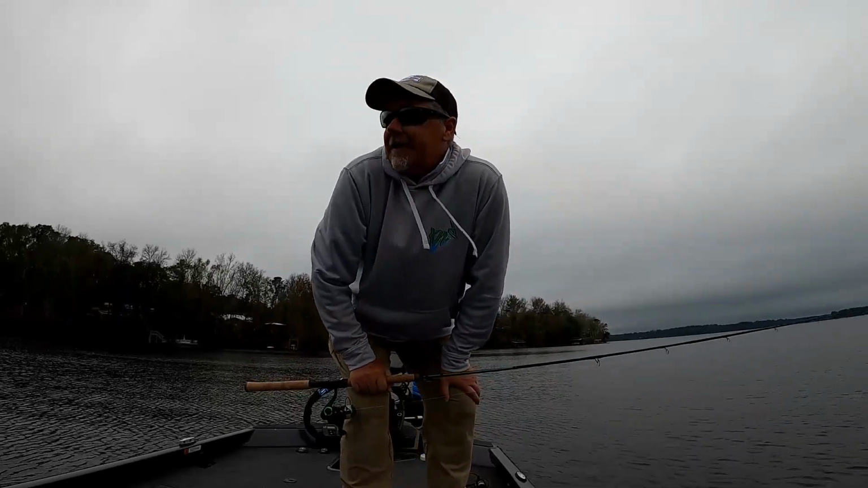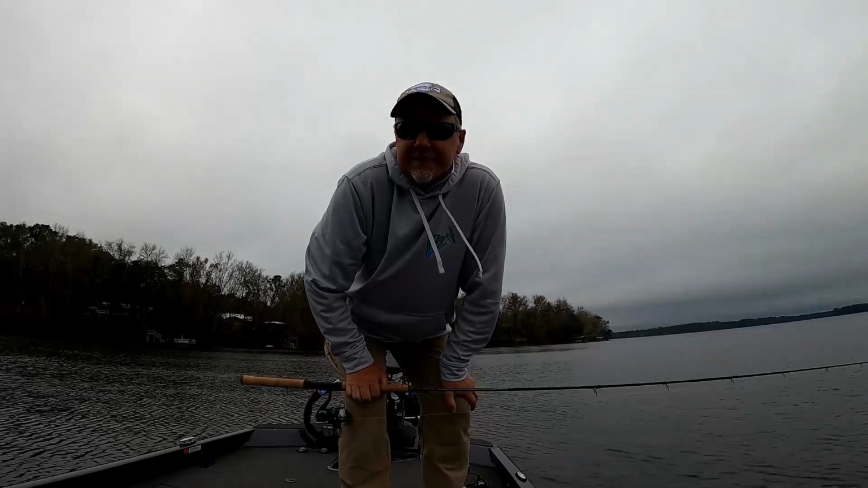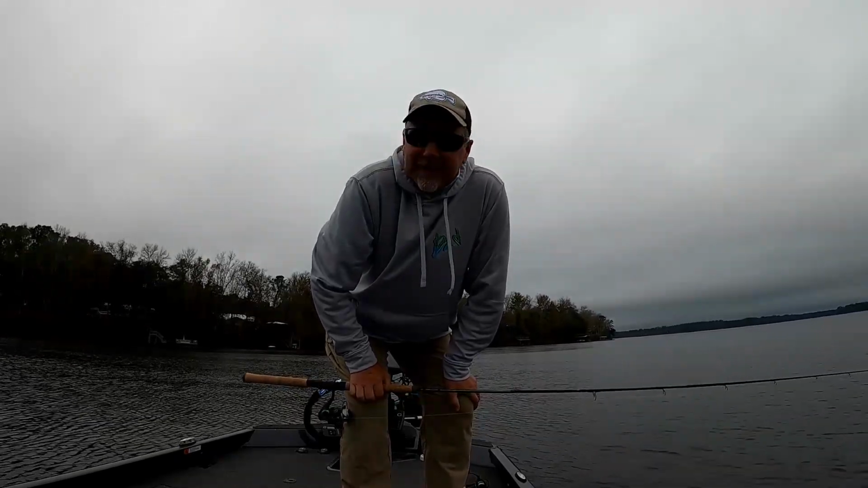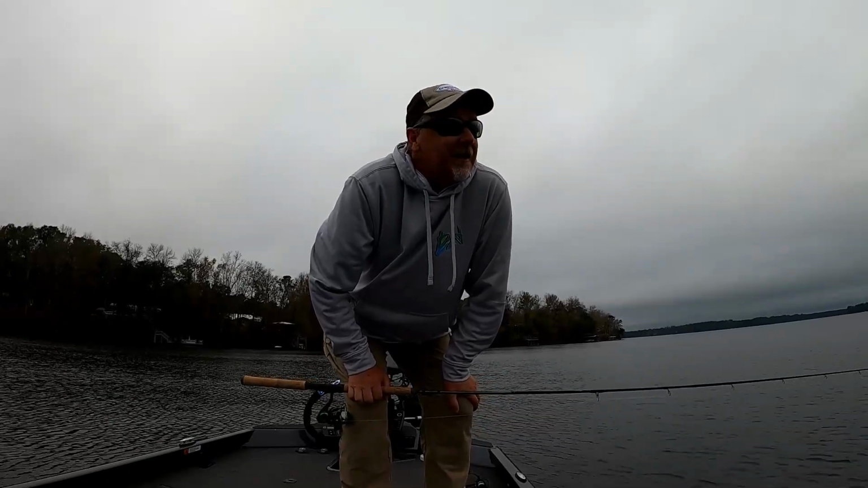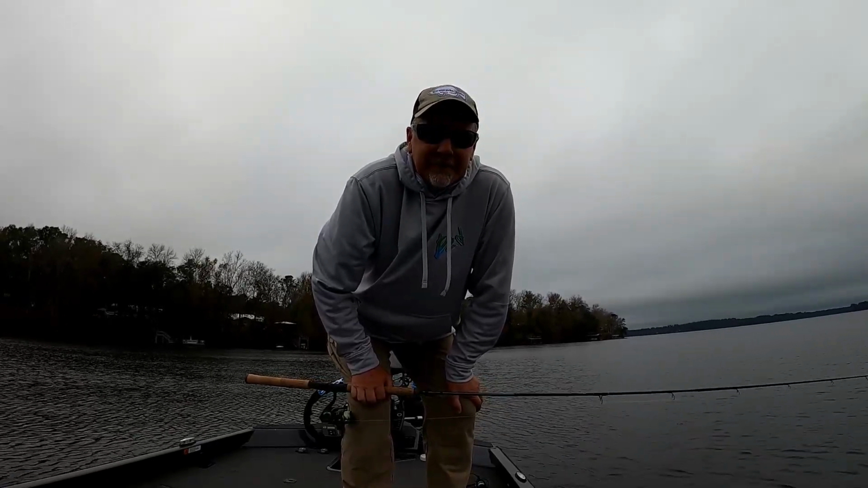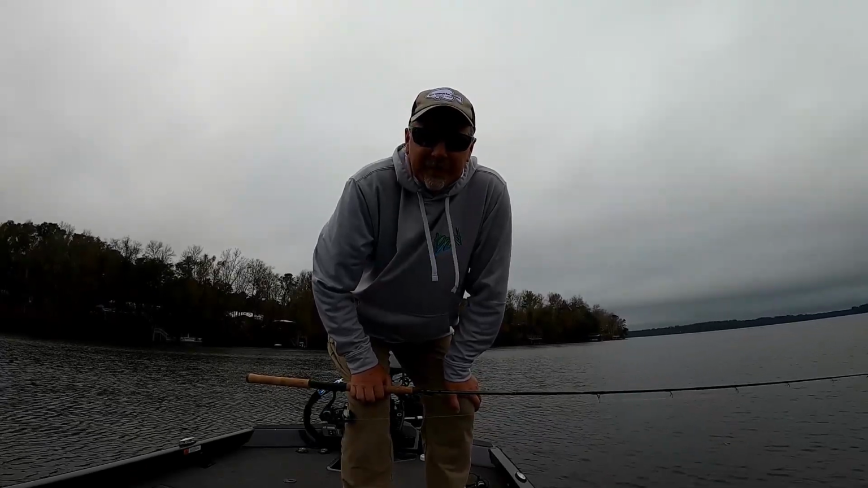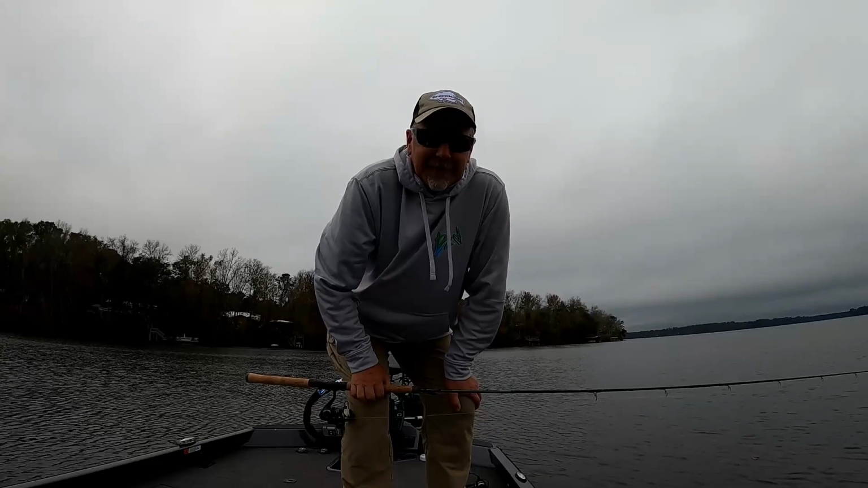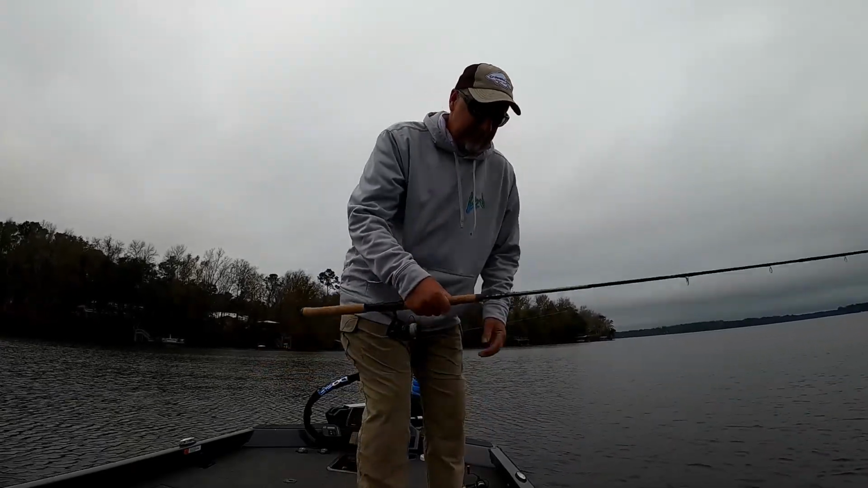So guys, I'm fishing a pattern today that I think everybody that fishes very long knows, and that is the get out of the wind pattern. So I'm just really going around the south end of the lake looking for any place there's deep water that I can get some protection from the wind today. So that's all I'm doing, and then I'm just making the most out of what I have to work with. So that's all we're doing today.